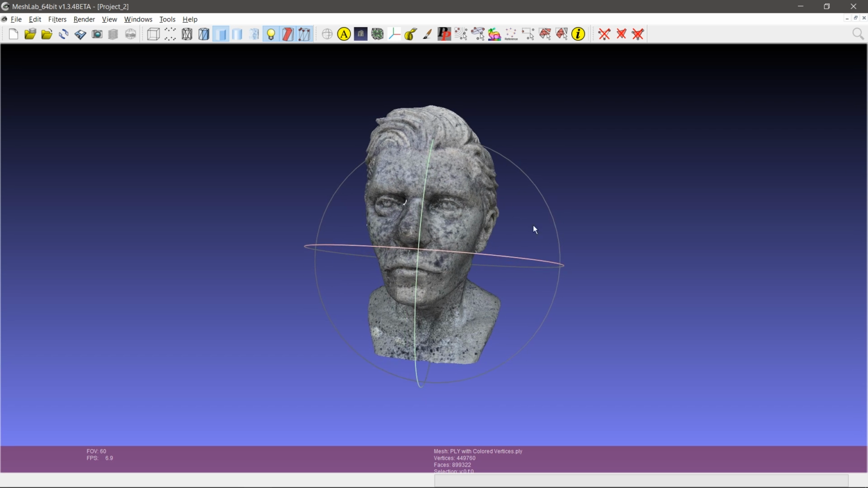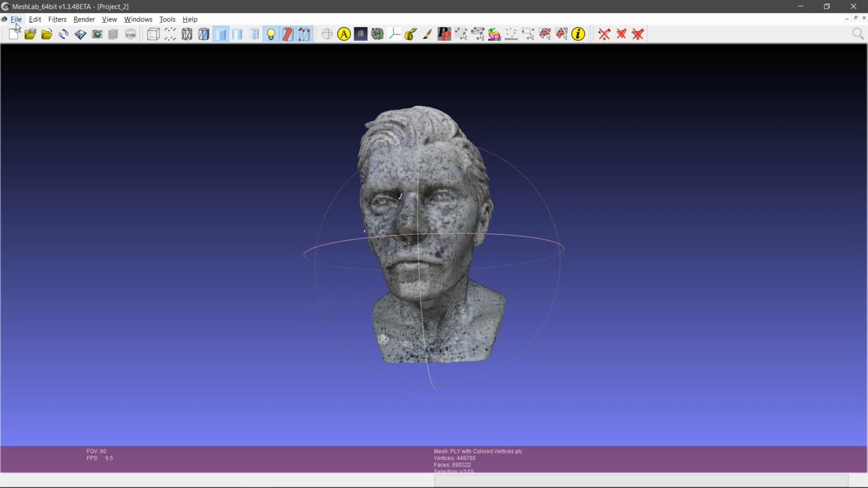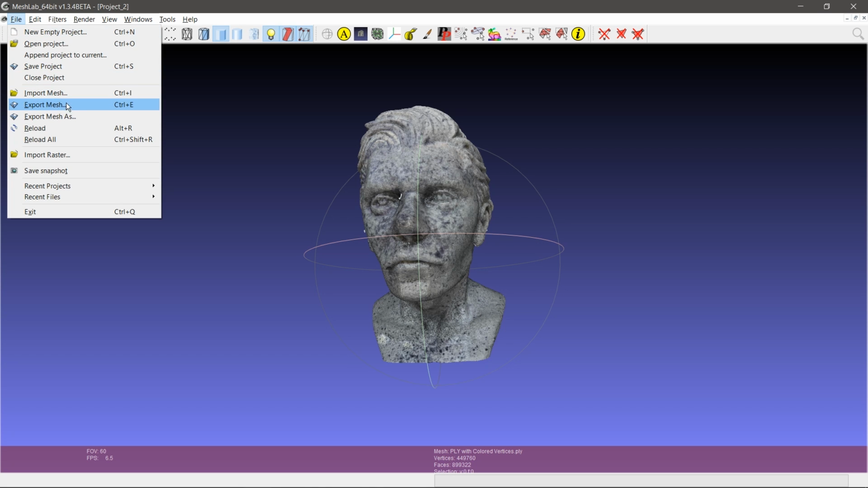So anyways, from here, when you're done cleaning everything up, you can go to File, and don't click Export Mesh because that just overrides it unless that's something you want to do.